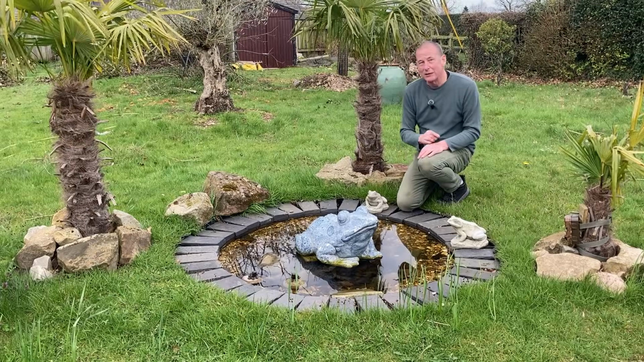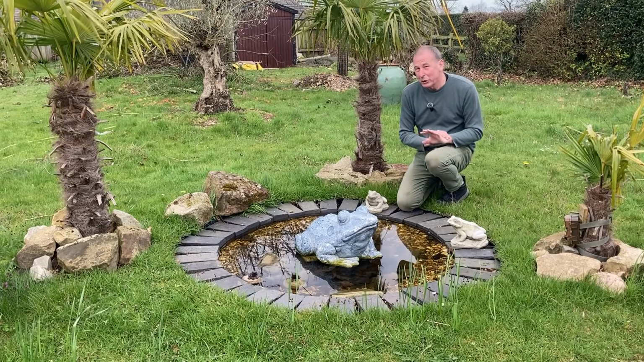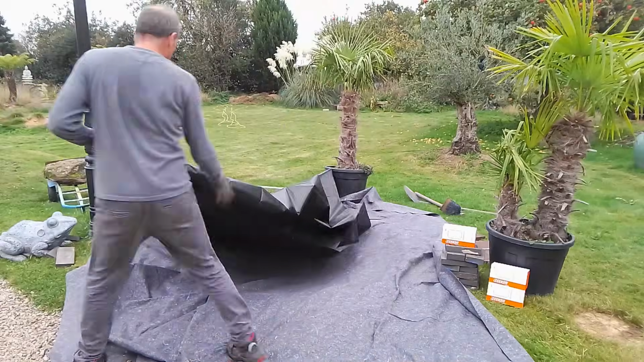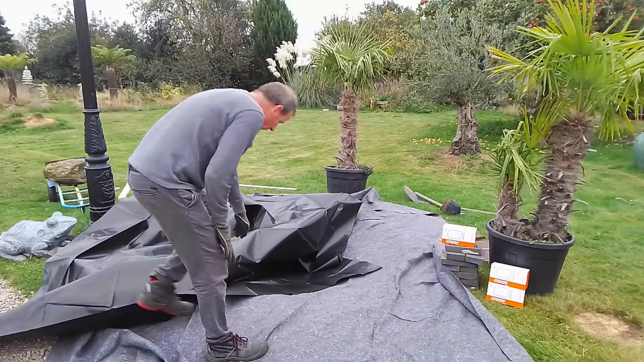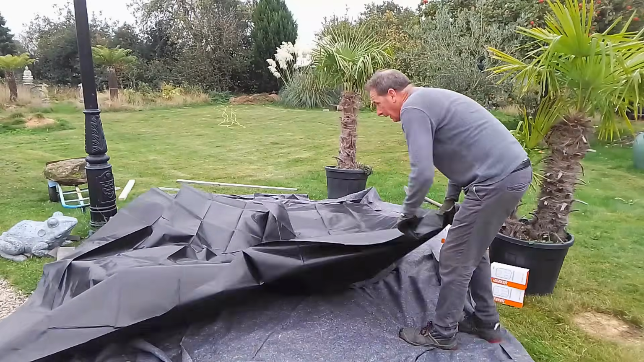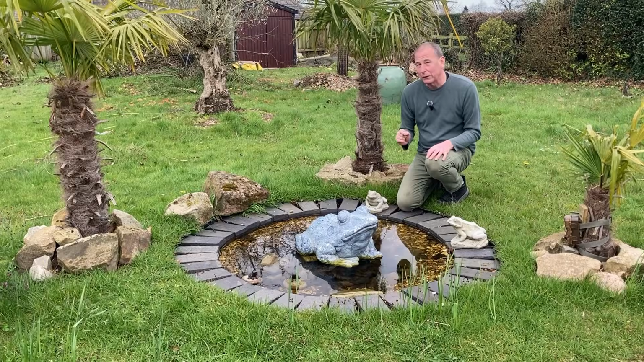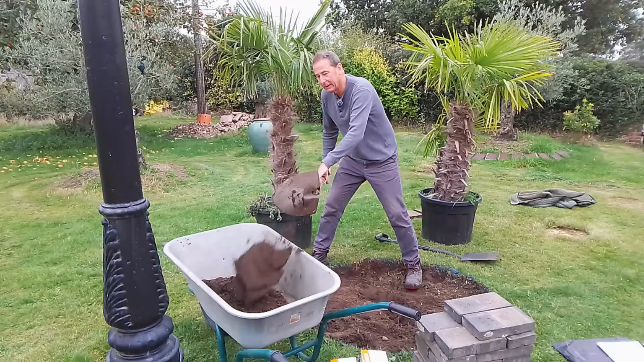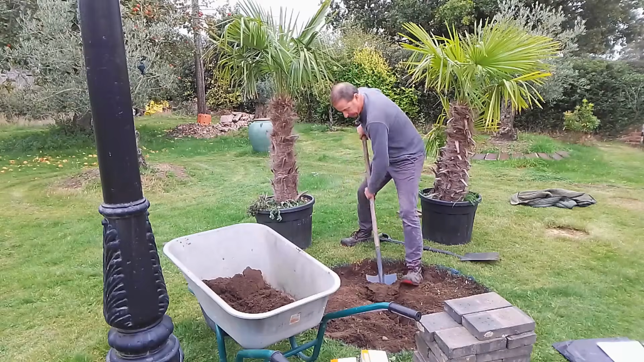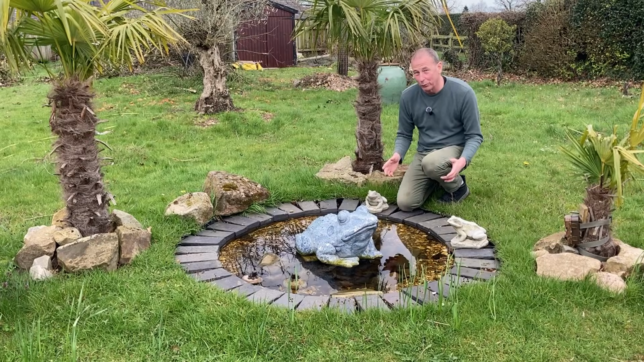Now, I said I made this in half a day. It's so easy to make something like this. I bought the cheapest piece of pond liner I could off Amazon. I think the pond liner was under £20. I'll find the link and I'll put the link below. I got my spade and I dug a shallow bowl. It's not got to have fish or plants in it. This is literally a bathing pool and a drinking pool for wildlife.